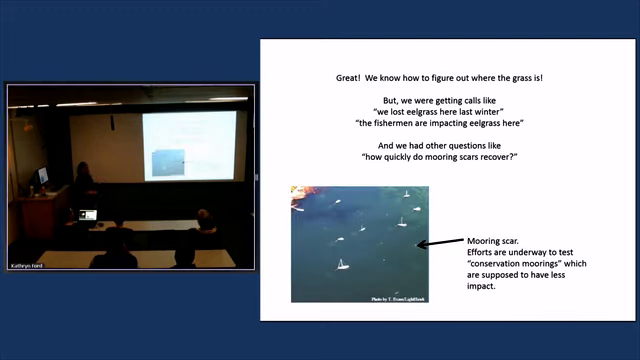So we know how to figure out where the grass is. That's awesome. We're excited about that. But what's been happening to us at DMF is we're getting calls like, we lost eelgrass here last winter. We're worried about that. We also get a lot of calls. We're right in the middle of some issues right now with fishermen, people thinking that fishermen are impacting eelgrass.